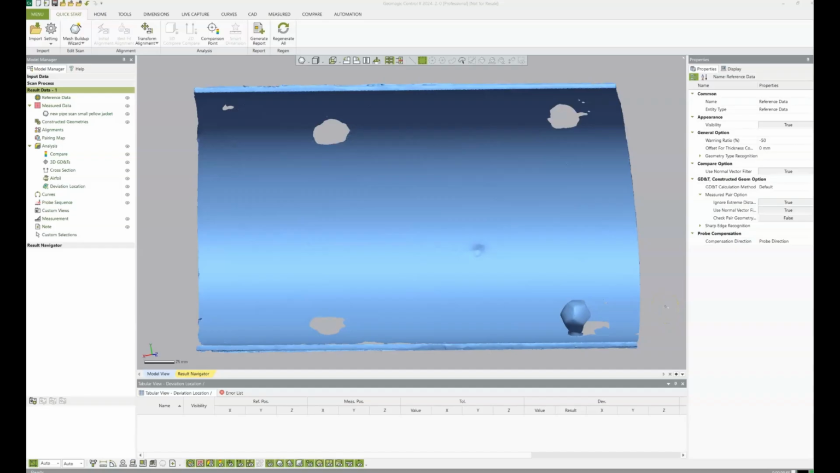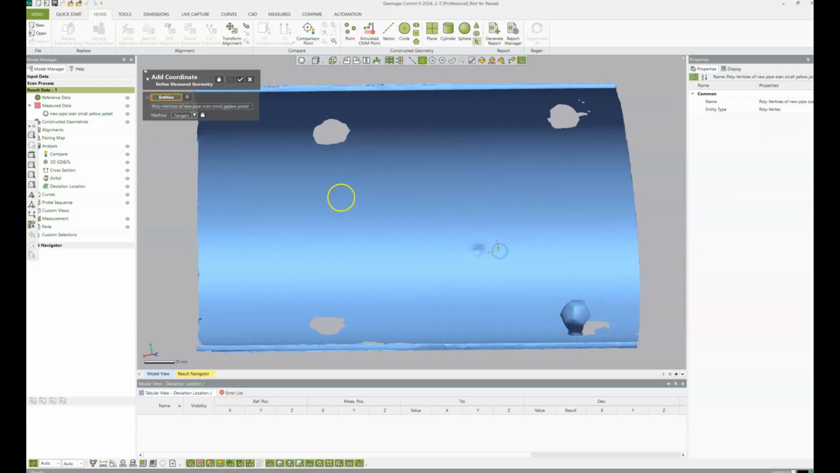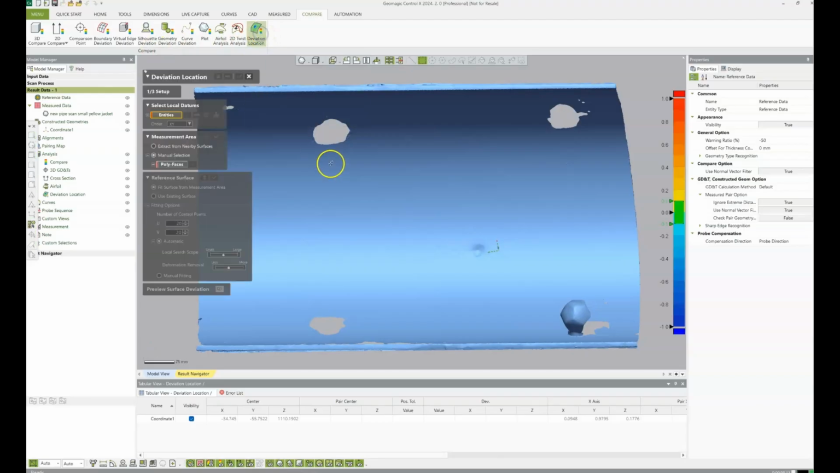So I have brought the scan data that we just created into Geomagic Control X, and we are going to start our analysis. So right here you can see this nice little pit. That is what we're going to be measuring. So the very first step that we need to do is we need to attach a coordinate to our scan data. So that goes right there. We'll hit OK. And that lets us now go into our Compare tab and find our deviation location tool. So that's the one that we are going to be using to try to measure the dimensions and depth of this pit.